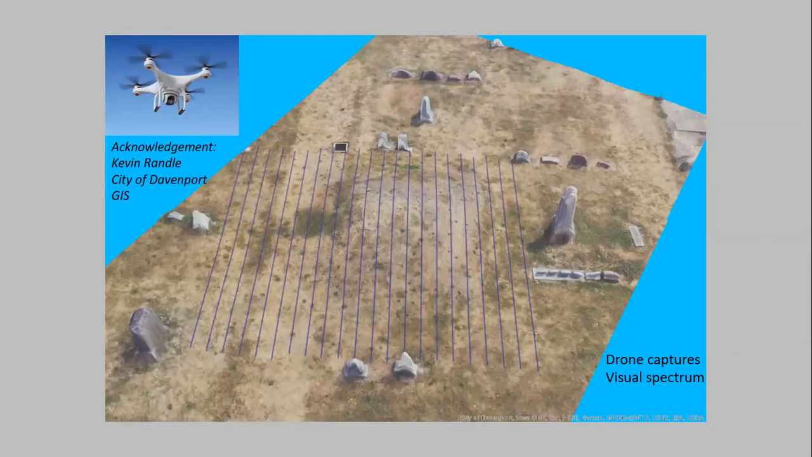Now, this particular one is kind of giving you a bird's eye view, and you can see the mound. And I'm sure a lot of you have been to this particular mound site, and so you could see the surrounding cemetery stones there and the mound, and the drone is also capturing the visual part of the electromagnetic spectrum, like we do with our eyes, except in this case, it's storing it as images on a computer that can later be analyzed.